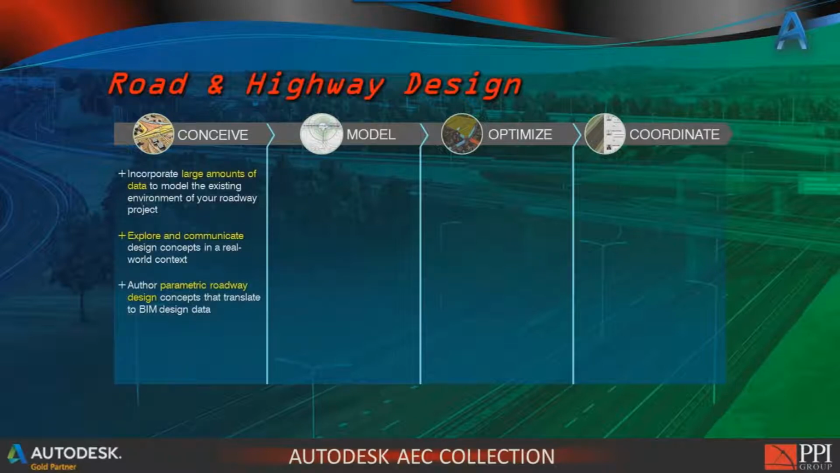So in that conceive portion there, you can see, and I don't want to read these to you, you can take a look at them, but I tried to highlight a few things that are at least what I thought were important. So basically, how can we possibly incorporate large amounts of data? That's been one of the things with Civil 3D, depending on what information that we're bringing in. Drawing or file sizes are getting bigger and bigger and bigger.